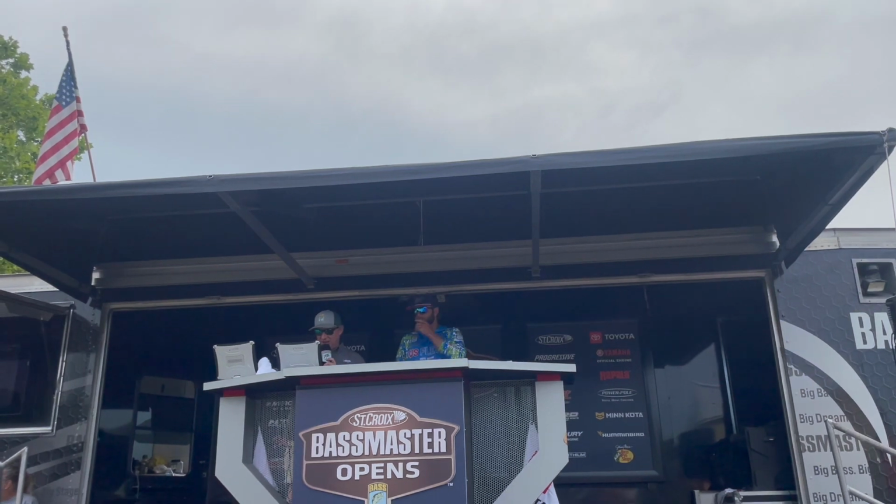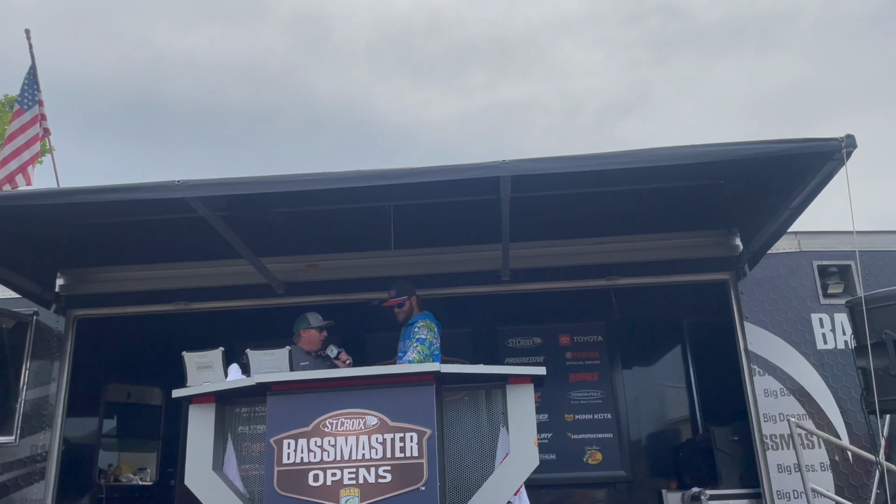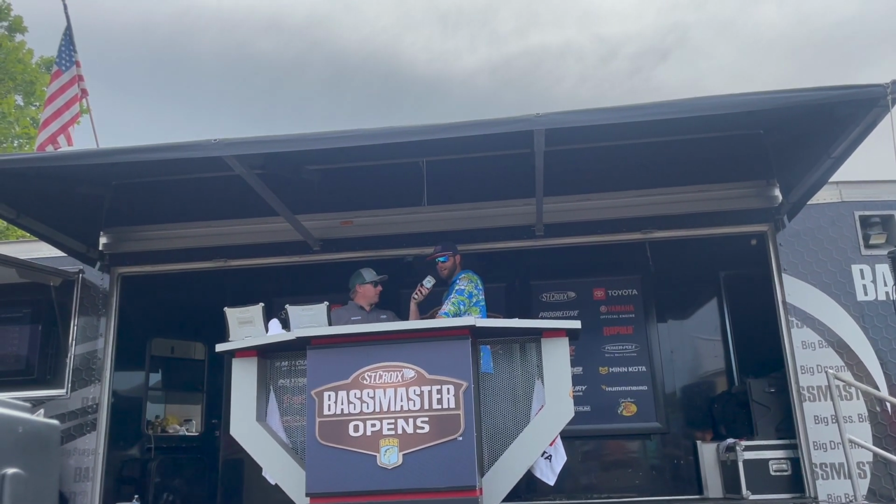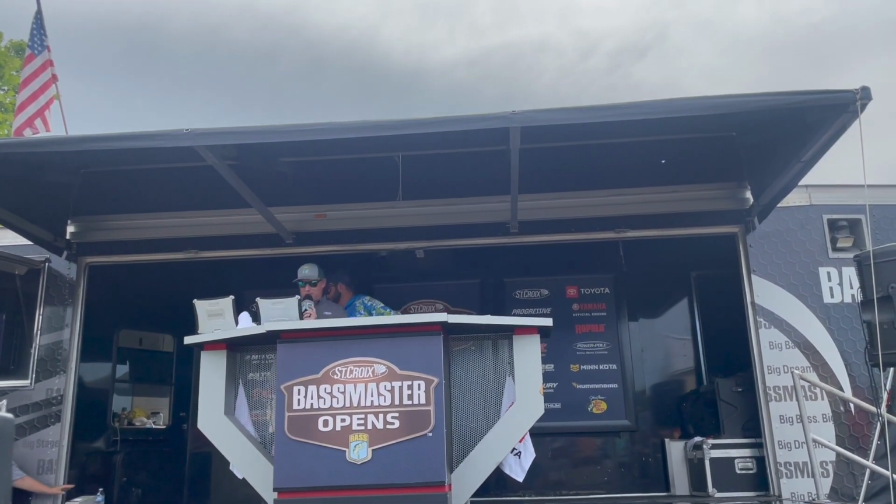Let's get you checked in here at Eufaula. 12 pounds, 8 ounces. 42nd place. Hey, we're in striking range going into day 2. Man, I had an unfortunate day today. We're just going to have to catch them big tomorrow and make this cut. So, all right, good luck tomorrow, Austin. We will see you in the morning.